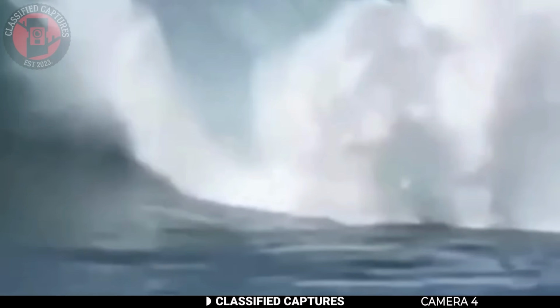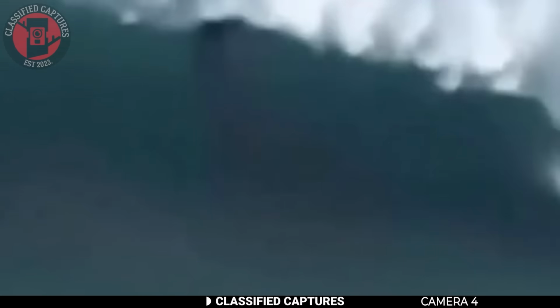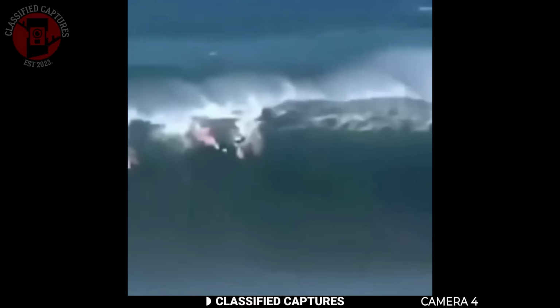Skeptics say it's just a big fish. Others call it a mermaid. It could also be floating debris, or a seal seen from the wrong angle, or a swimmer. Whatever the truth, the image is eerie. Is this a beast of the deep, a misread shadow, or something else?